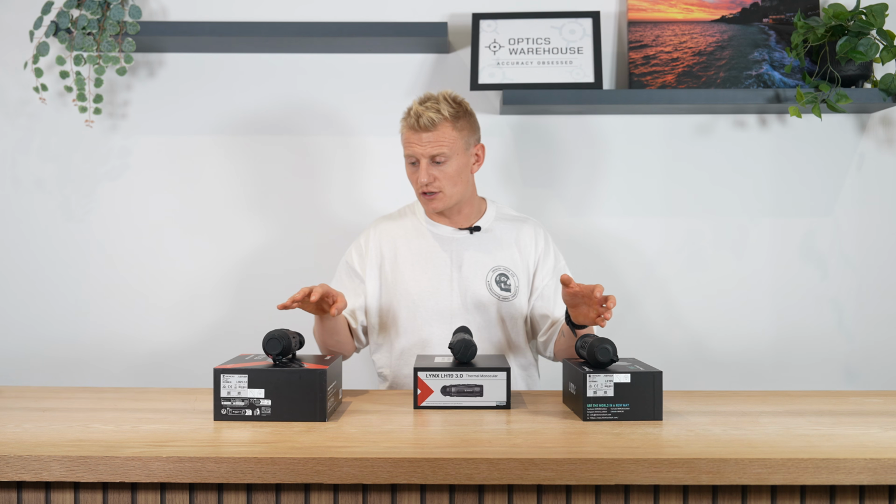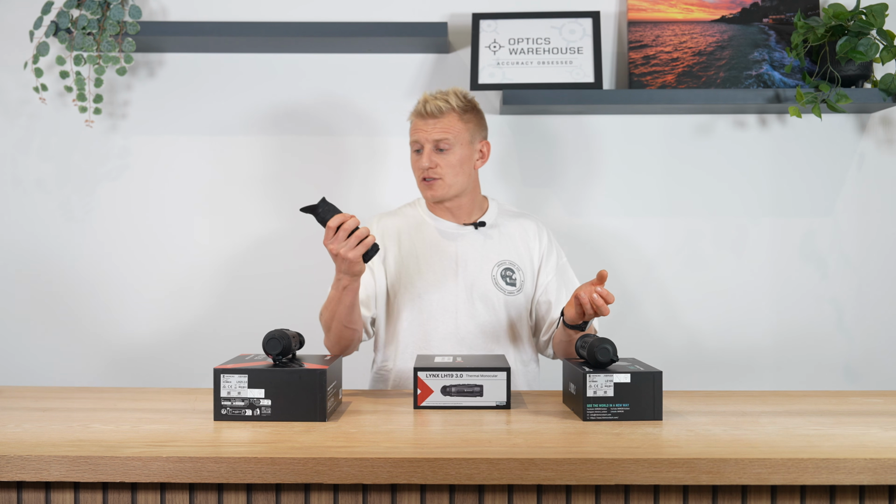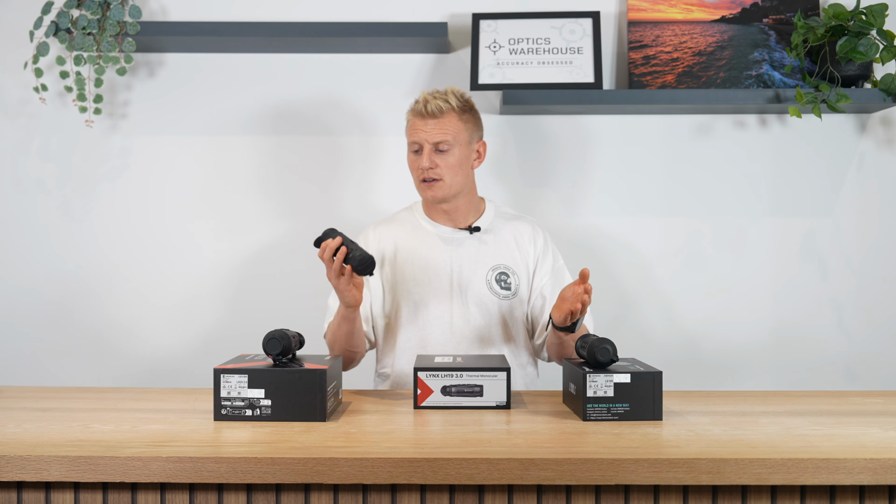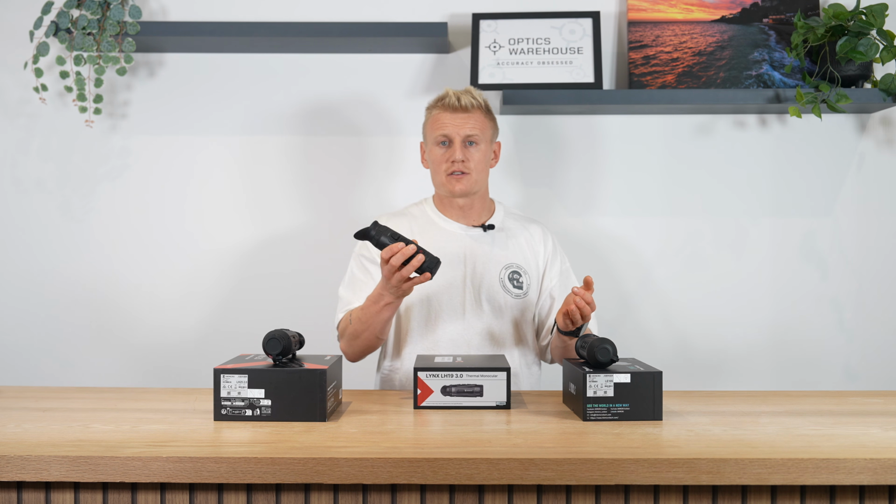We're just going to move on to ergonomics, and straight away in the hand, this unit just feels 10 times better than the 1 and the 2. It's got a nice knurling around most of the unit.